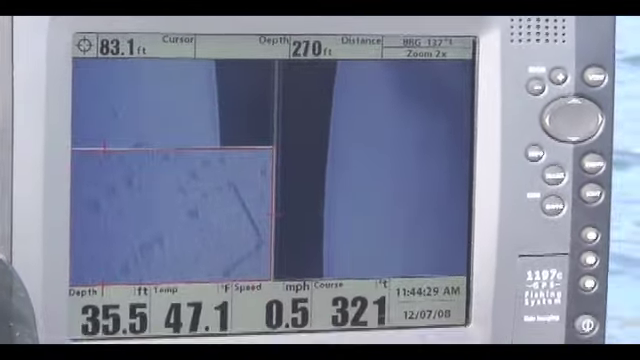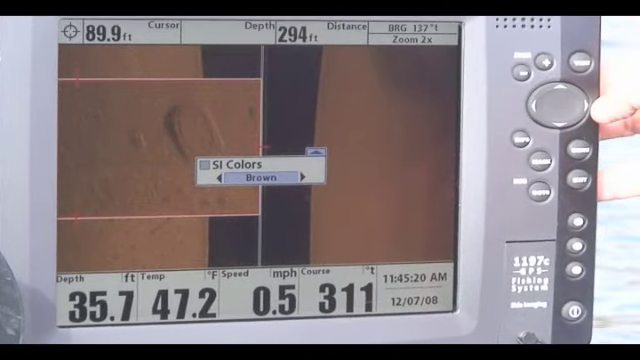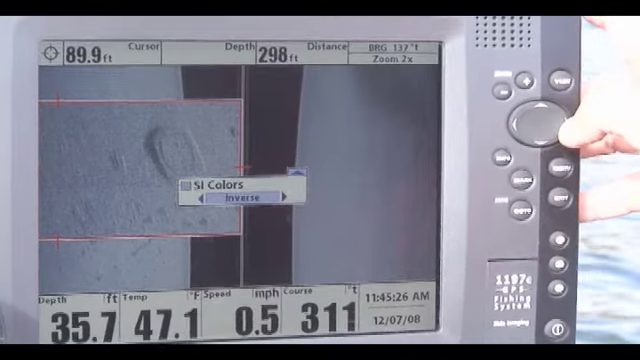If you'll notice the number on that screen, it's going to probably be about 8 is where it's going to look its best. If we want to change the color to look at it in a different color, we'll come down here to the SI colors. We can change that to brown, which now you can see we'd have to turn the sensitivity up a little bit. We can change it to a gray, or we can change it to an inverse.